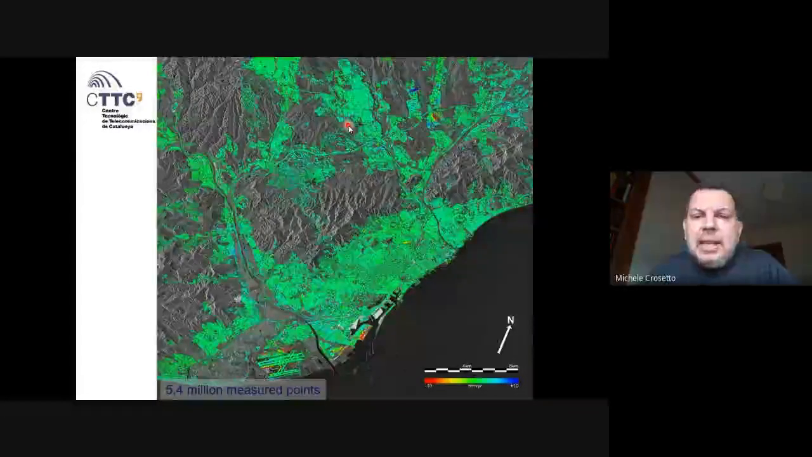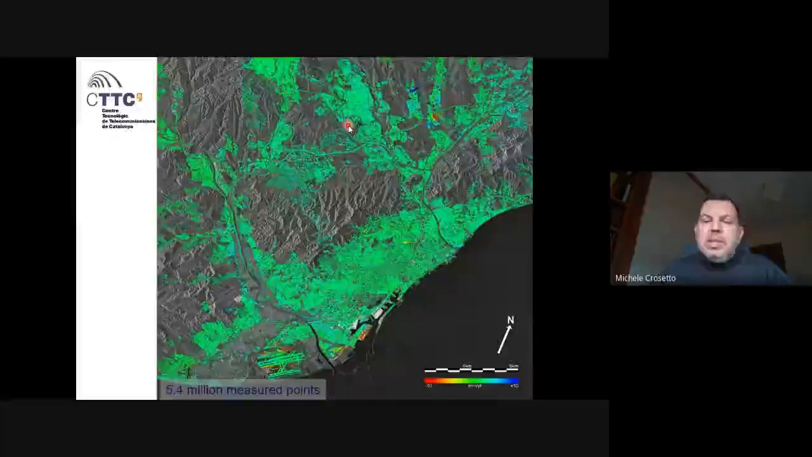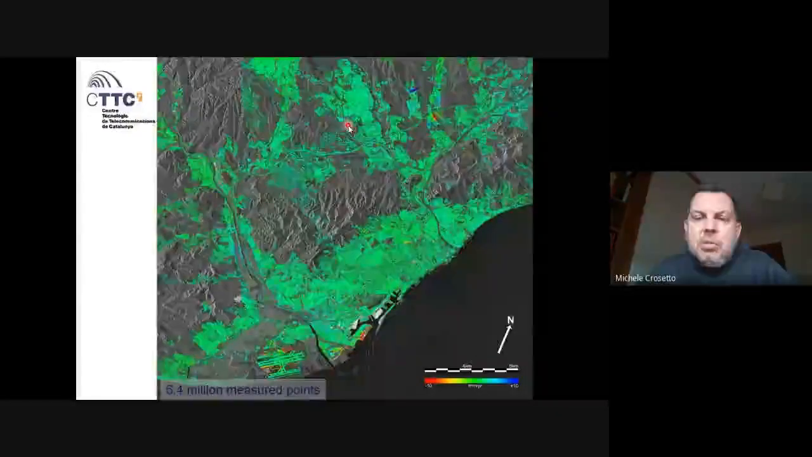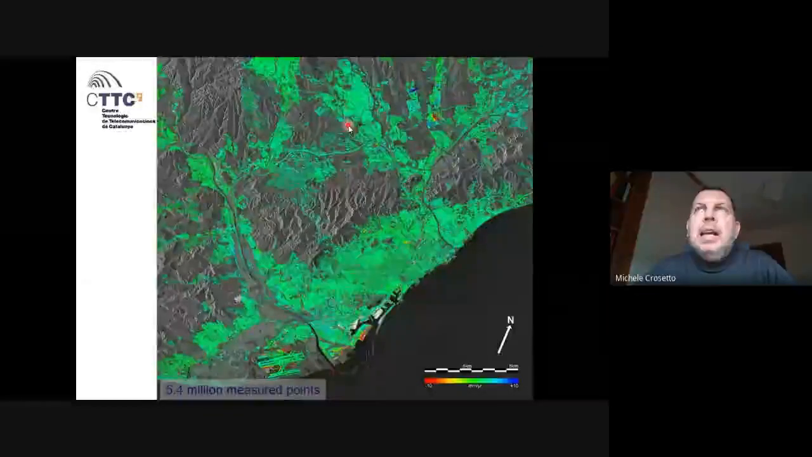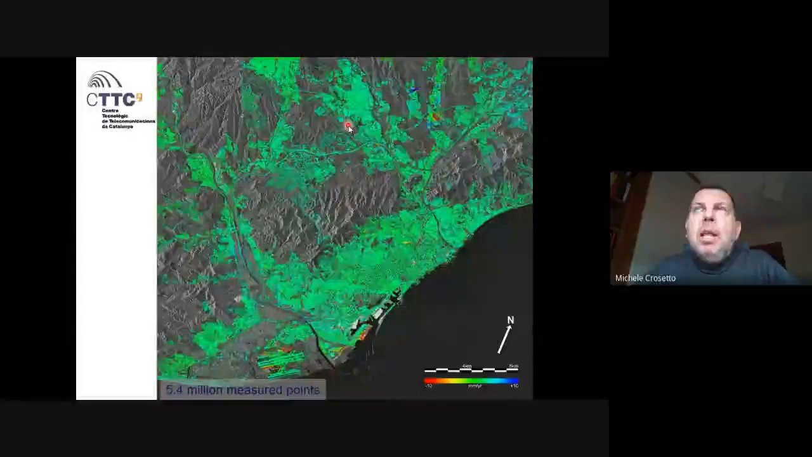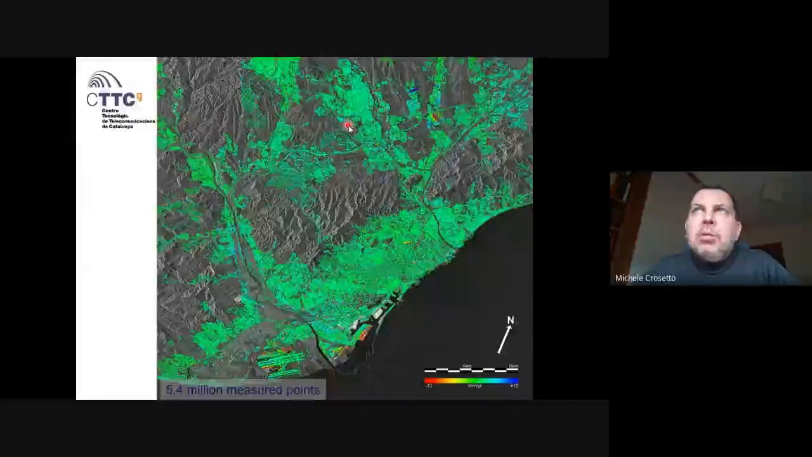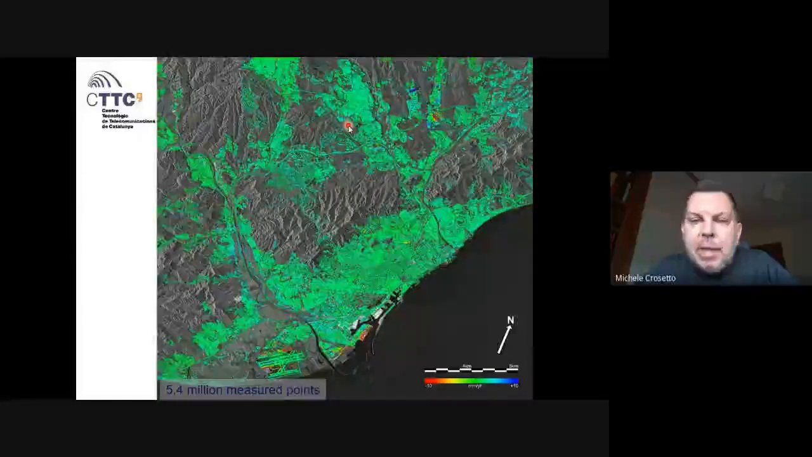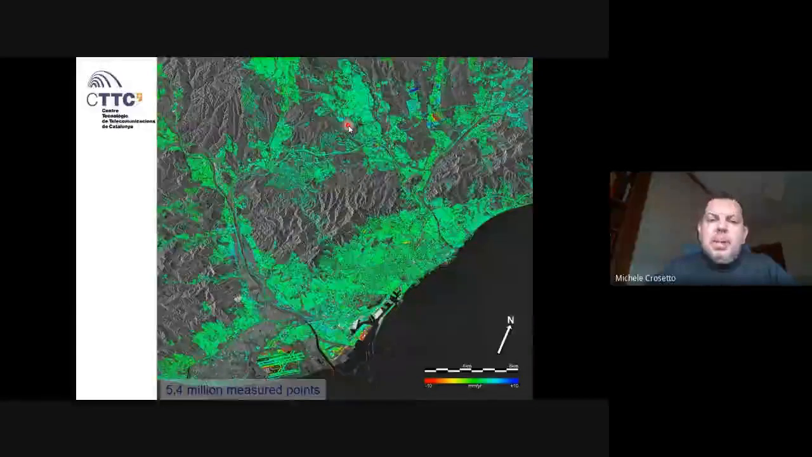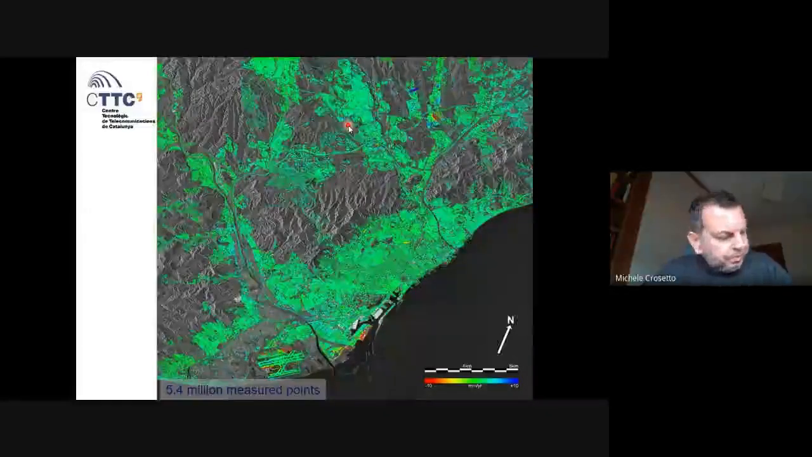The satellite comes back to the same area with a distance of some days to weeks, while with the ground-based, we can follow a deformation phenomenon with acquisitions every couple of minutes. So with a much more detailed view.